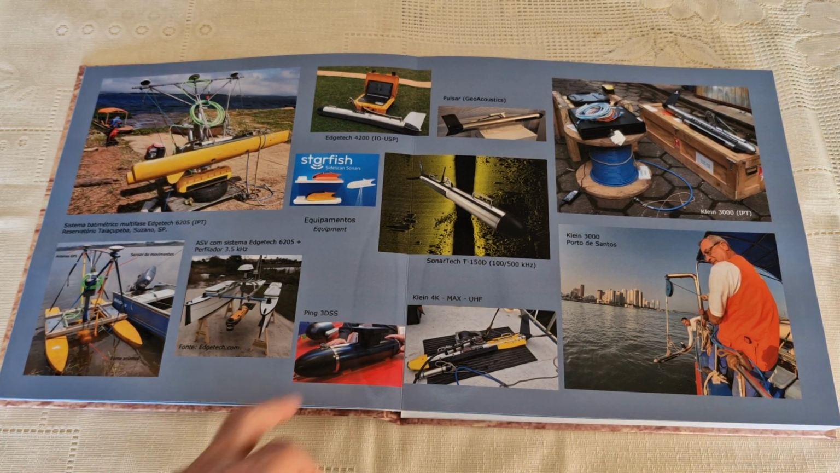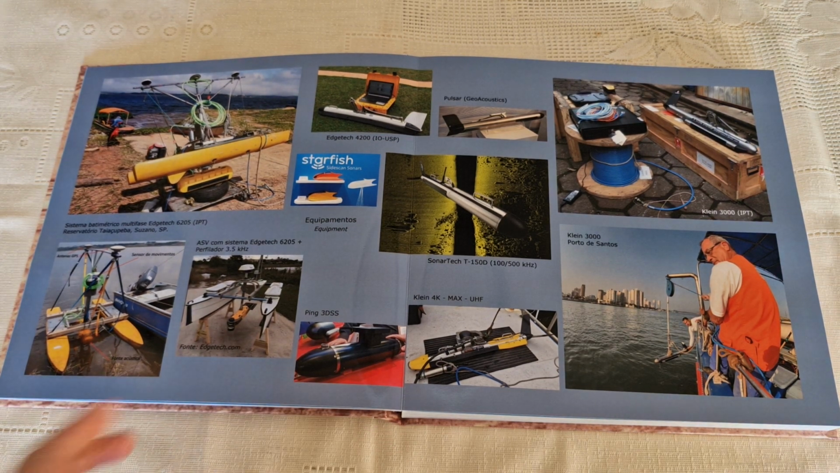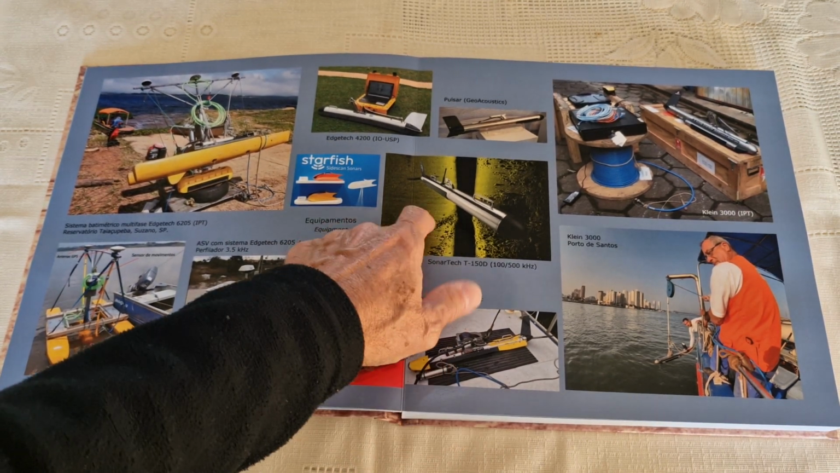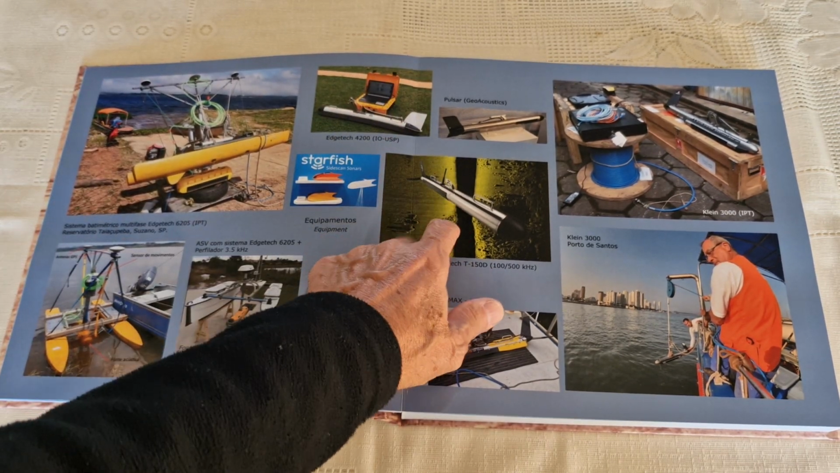But the guy there gave me a very nice explanation of how it works. Looks very interesting. I got myself interested to see one system like this running. This is a Sonatech, it's Korean. I think it's a very nice one. We have a few of them running in Brazil.